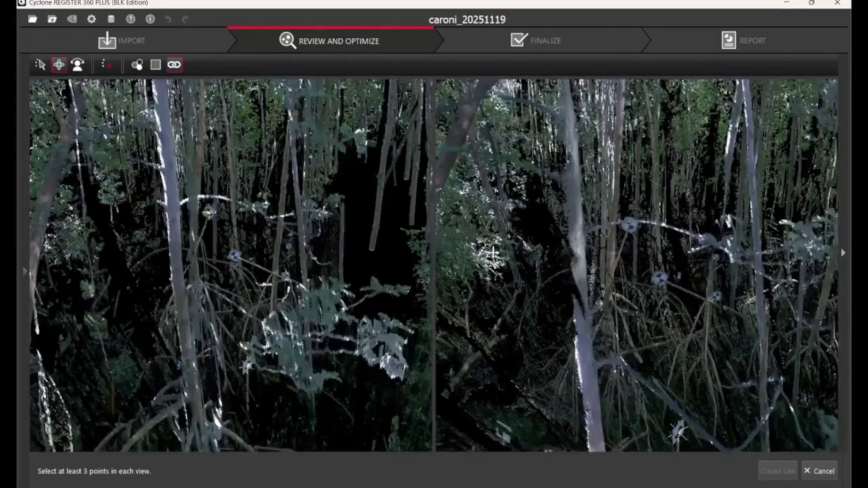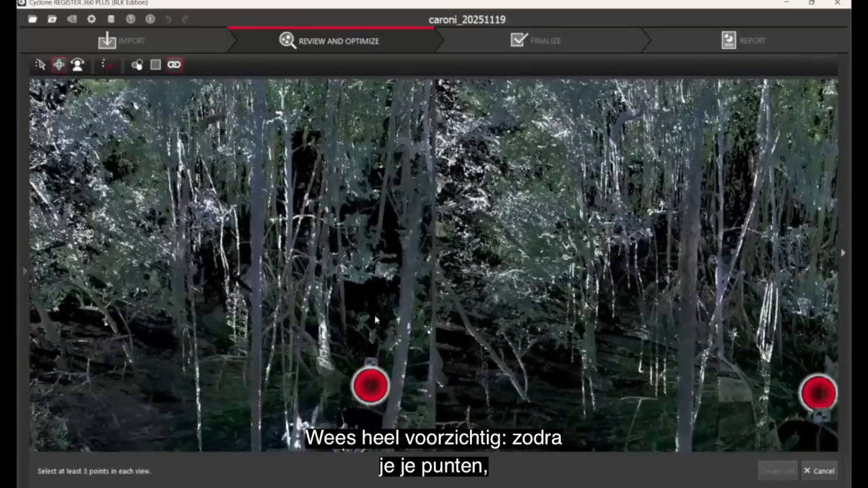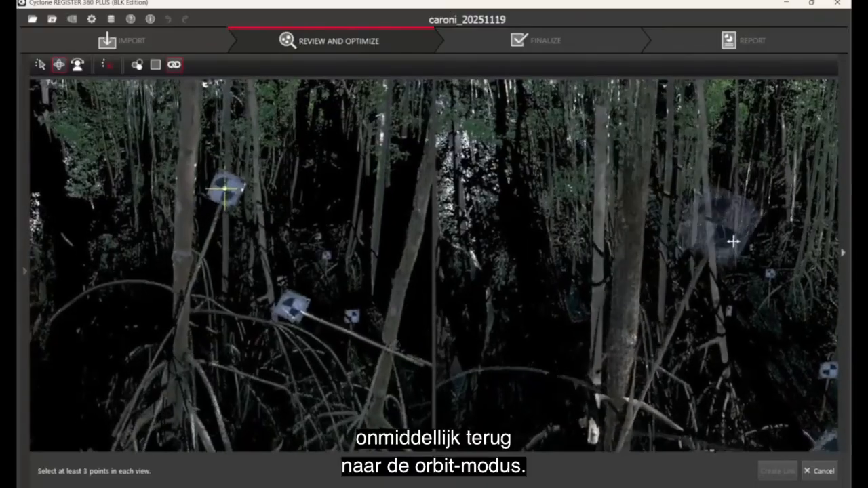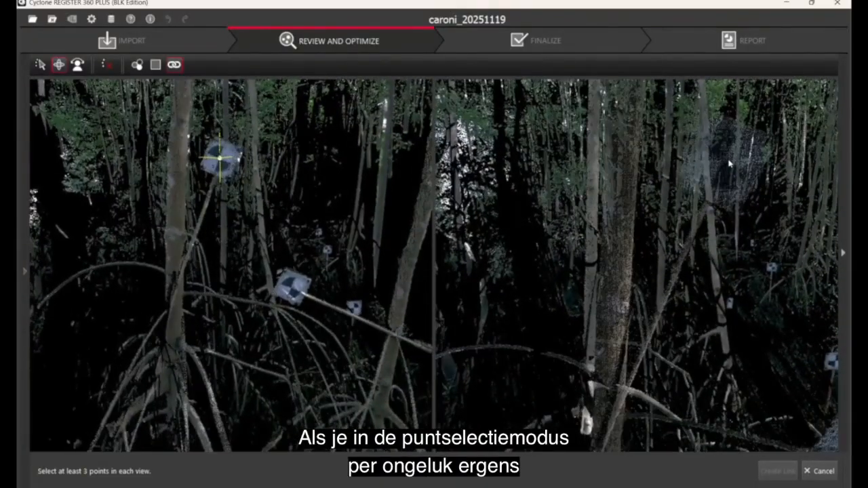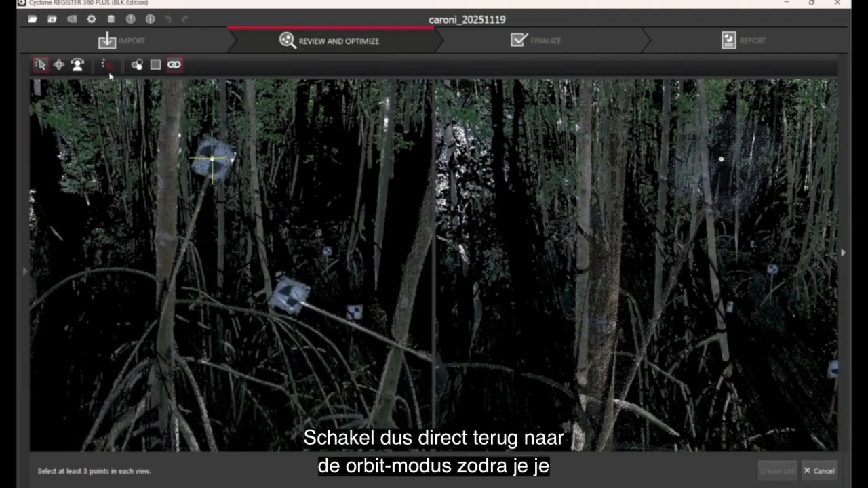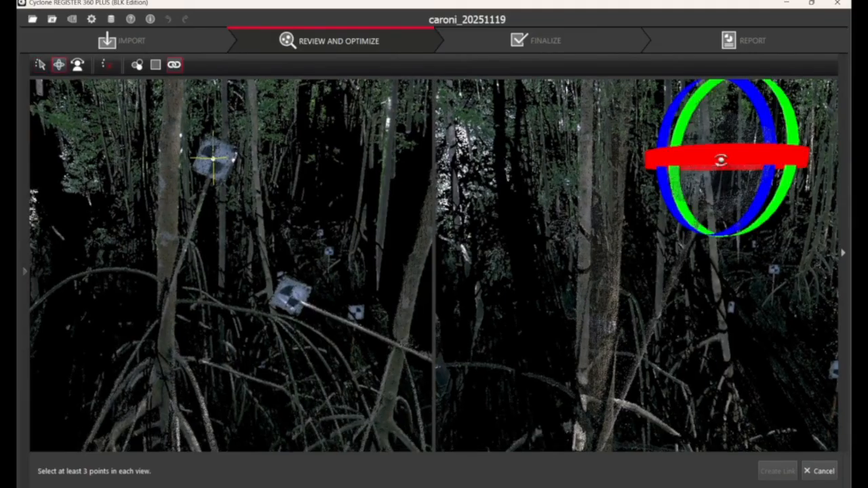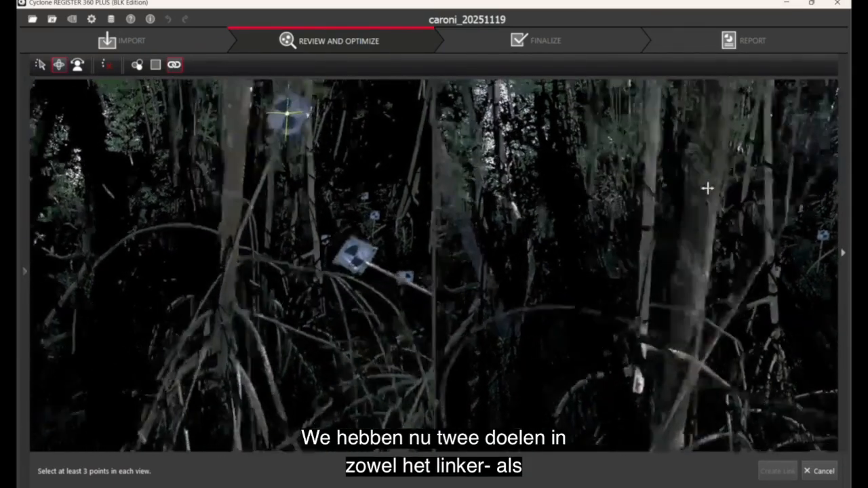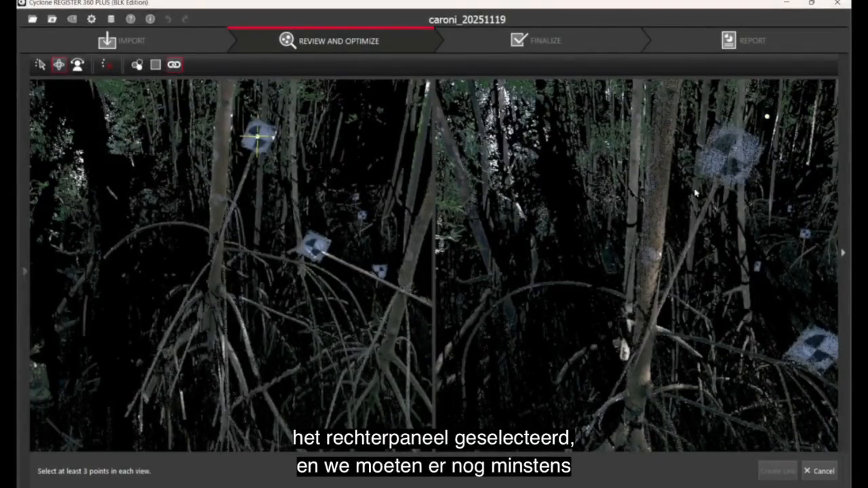Be very careful. Once you have selected your center points, immediately switch back to orbit mode. If you are in point selection mode and you select anywhere by accident, it will register a new point and you have to start over this process. So as soon as you've selected your center point, switch back to orbit mode. So we've done 2 targets in both the left and the right panel, and we have to do at least 1 more target to have the option to link the scans together.